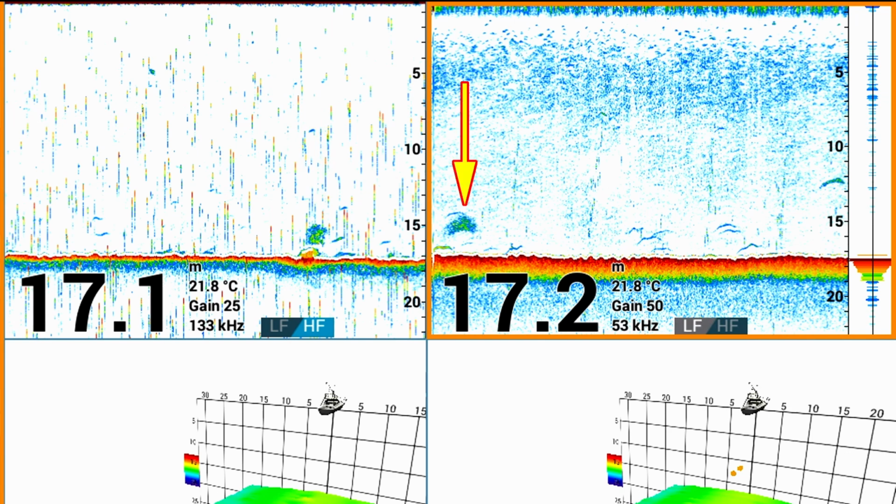At the time I took this, I had the frequency set at 133 kHz. Had I had it set at the maximum 210 kHz, the beam would have been narrower, the red line would have been slightly thinner, and the fish gill would have been slightly more distinct.